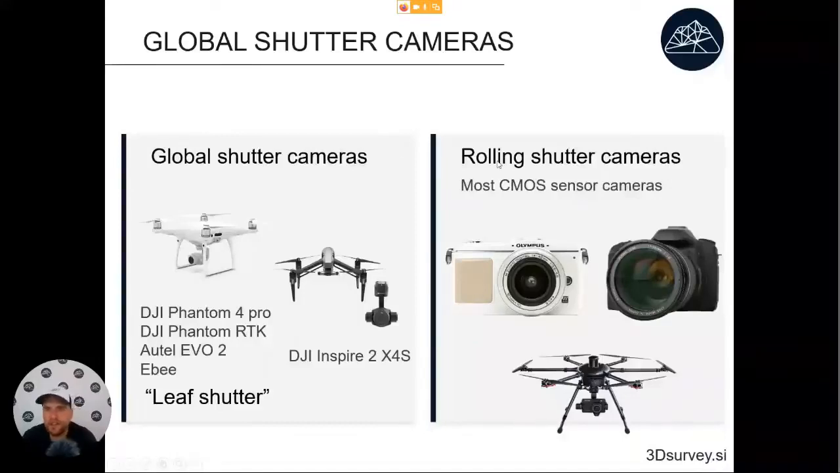On the other hand, most of the consumer cameras available have a rolling shutter, because of how the CMOS sensor that they use is built. So a lot of very expensive, very big cameras that you would think will produce very accurate results will actually be less useful because of this rolling shutter effect.